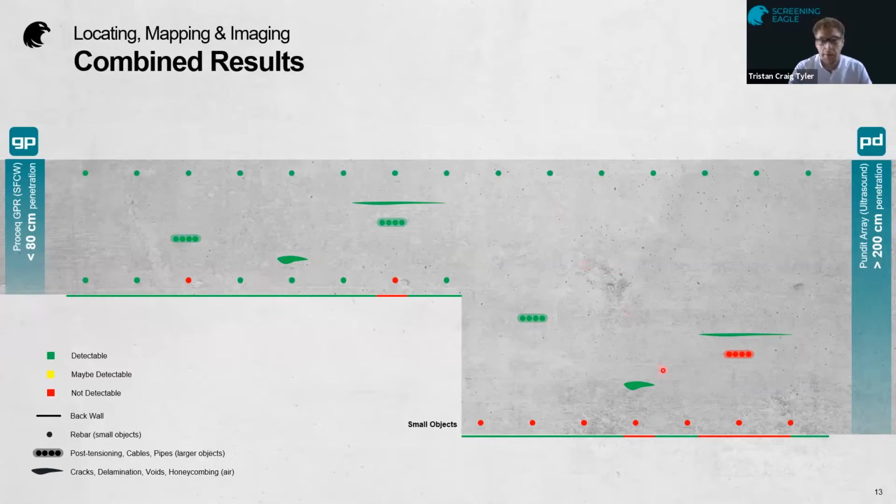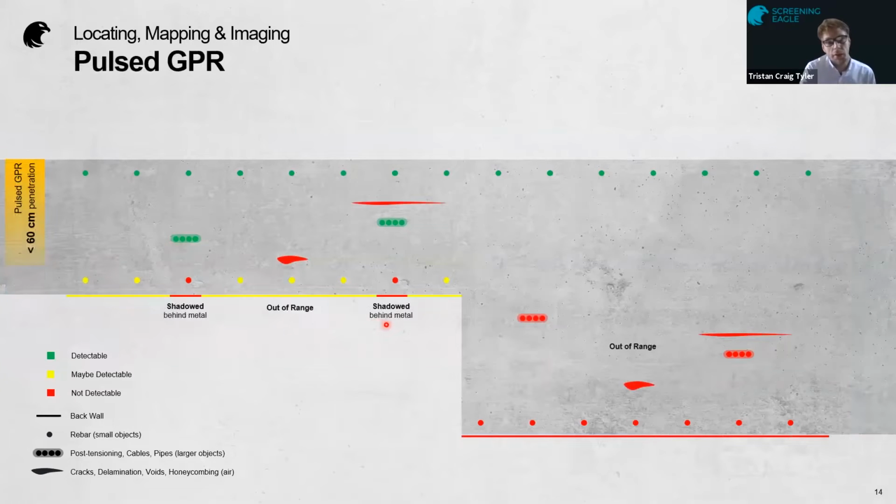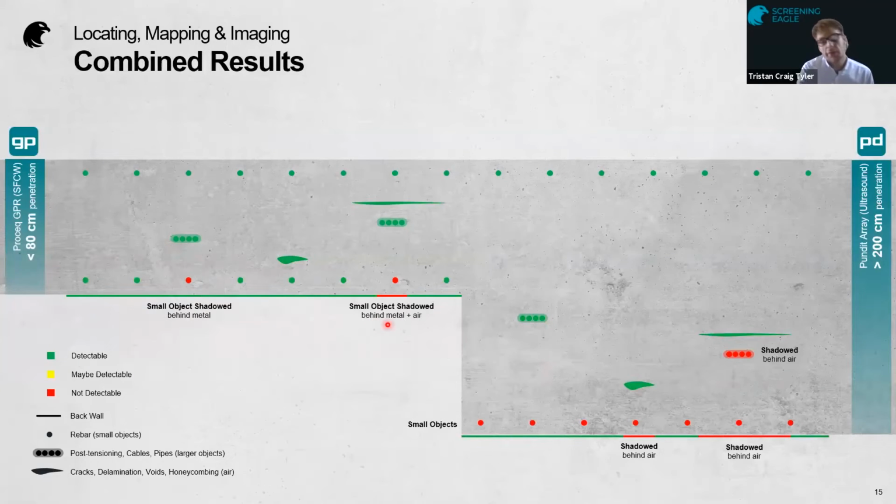We still have some limits of detection in terms of the physical properties, so small rebars on the back face may not be detectable, along with any objects shadowed by, again, metal or air. So just to reinforce, this is what you could get, and this is what is now possible.